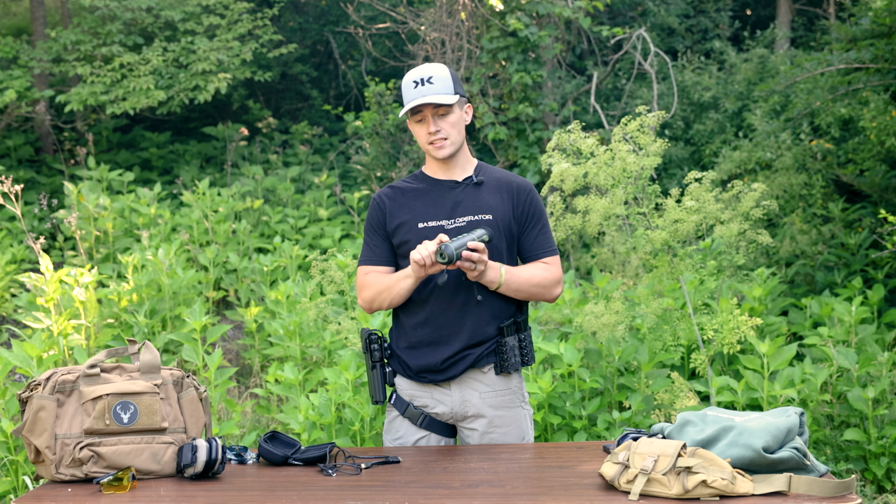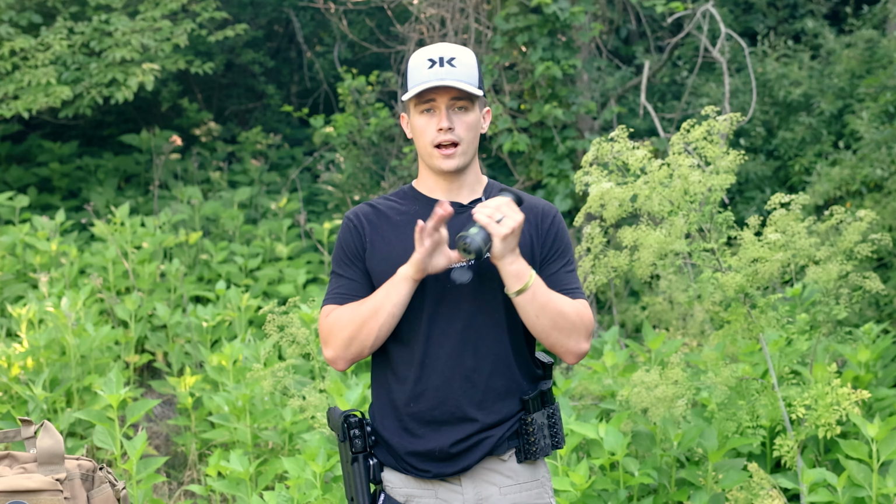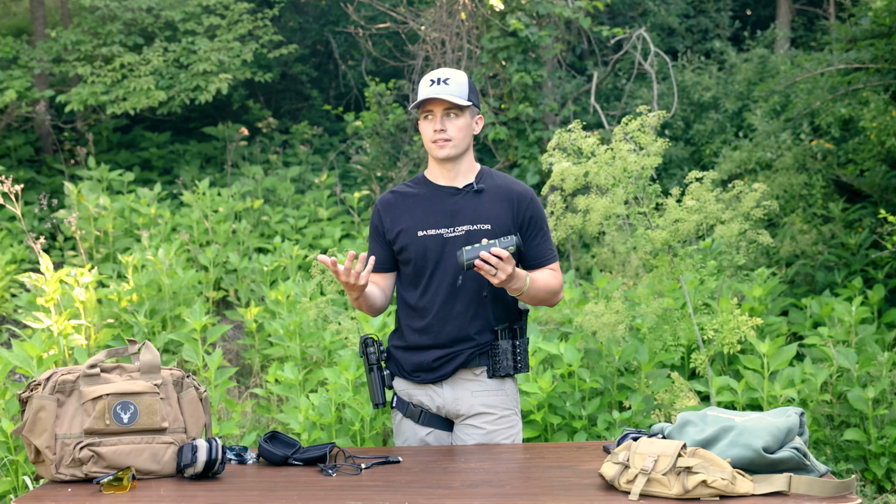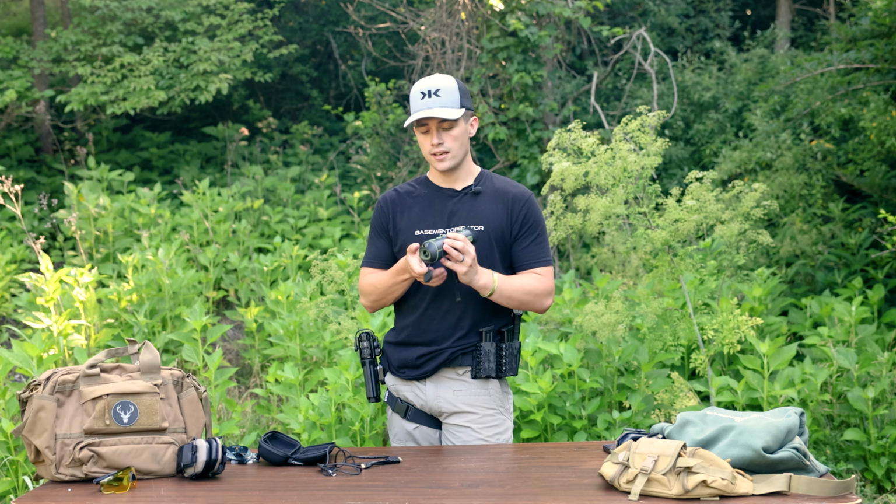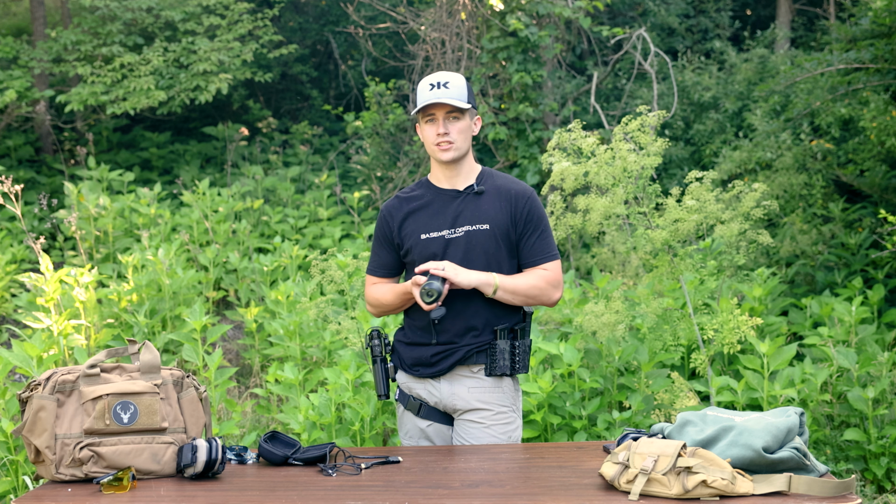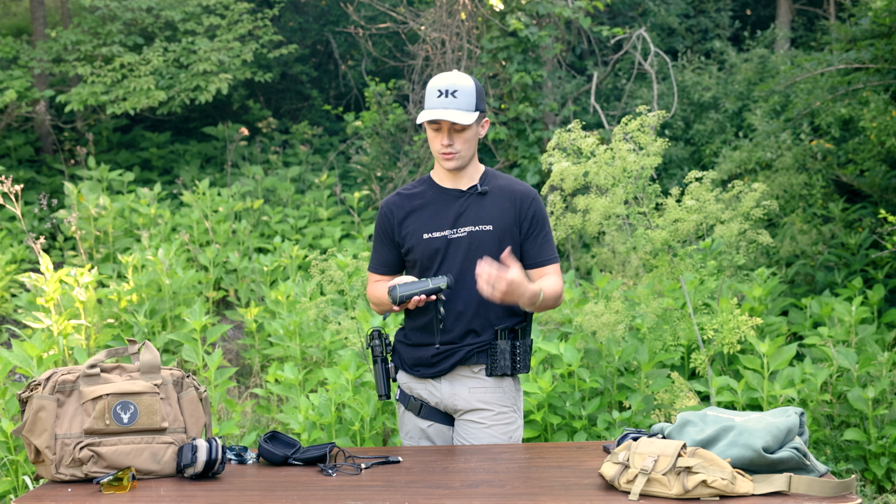One of the features it has is a laser. It has a green laser on the front as a laser pointer. I think that's not a very useful feature. I would never use it coyote hunting. I would never use it hog hunting, or some of the other applications for this. Now, if you were to use this to identify cold air leakage in a building or something, it might be useful to point out to people, but for my purpose, it's not very useful.